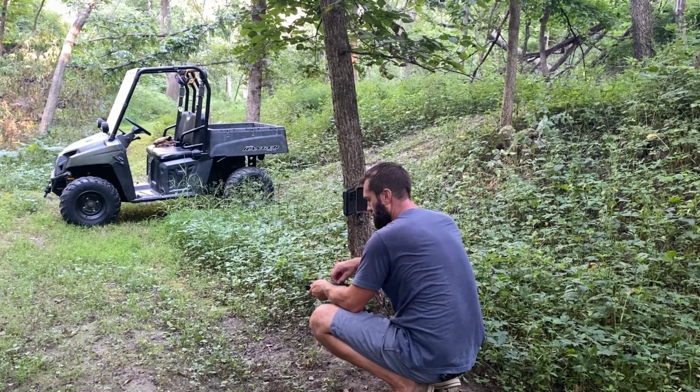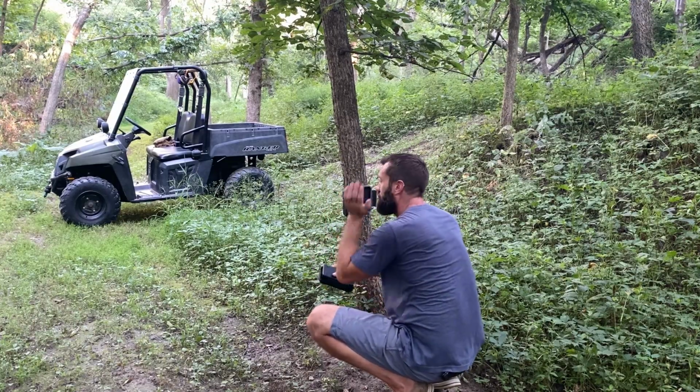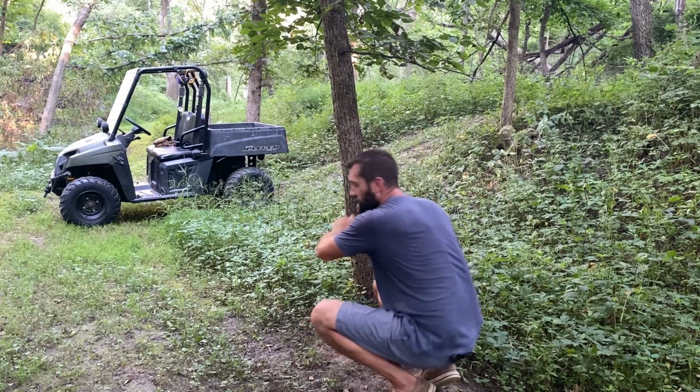Plus I was out here just a couple days ago moving all that fence around for the goats. So there's been some extra commotion in my woods.